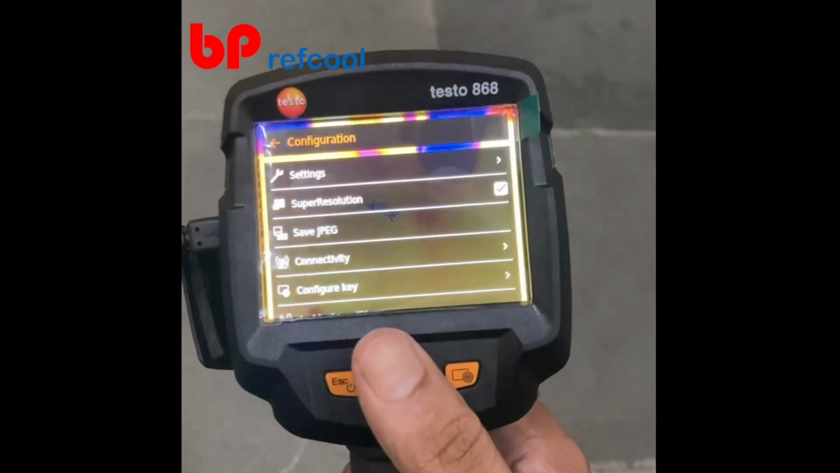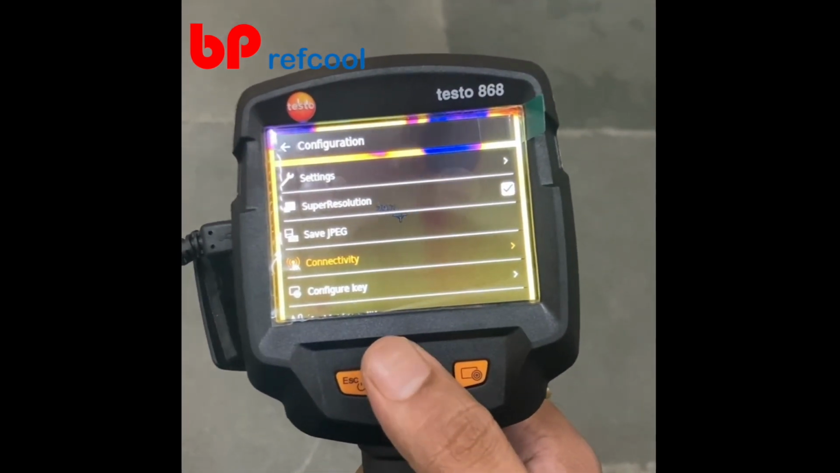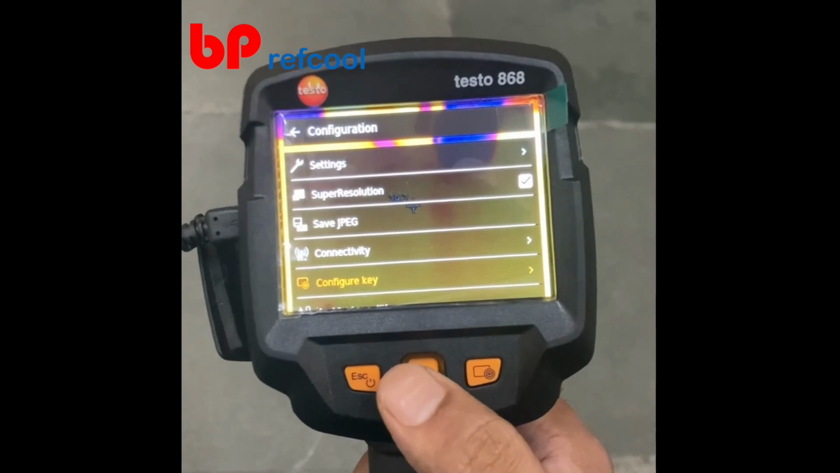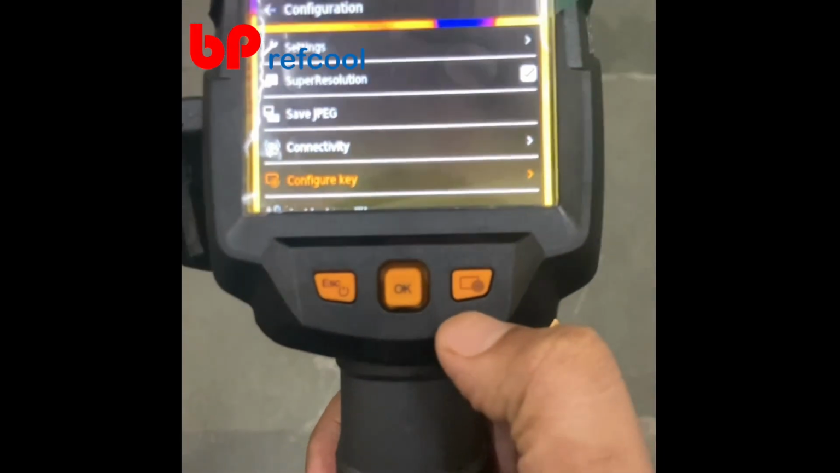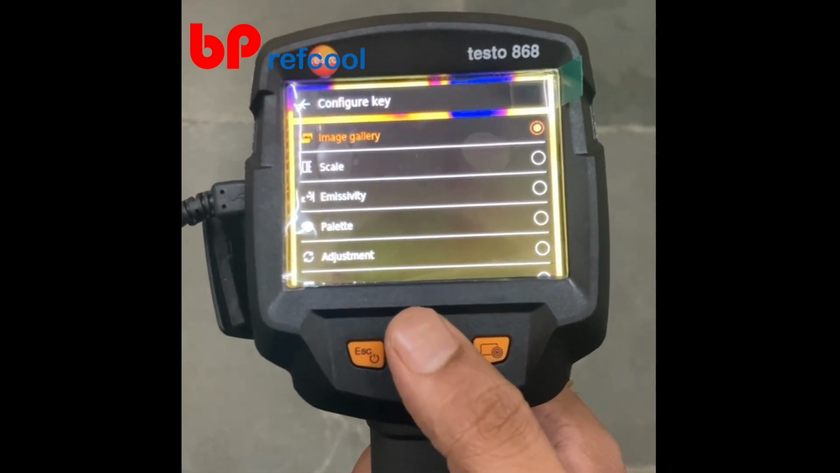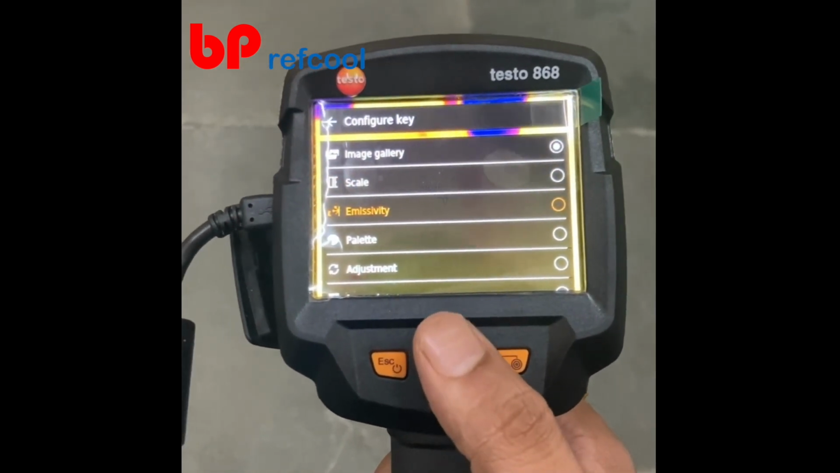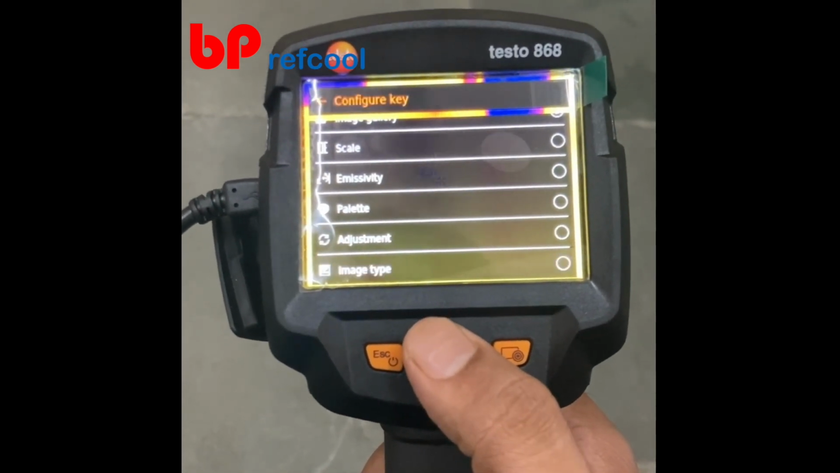Again we come back to the configuration settings. You have connectivity, you can connect it to a Wi-Fi network. You can configure the key button. So this button on the right side, this is the configuration key button. So you can set this. So currently we have set it at the image gallery. So when you press this, the image gallery will open directly. You can set it to scale, emissivity values, palette, adjustment and image type.